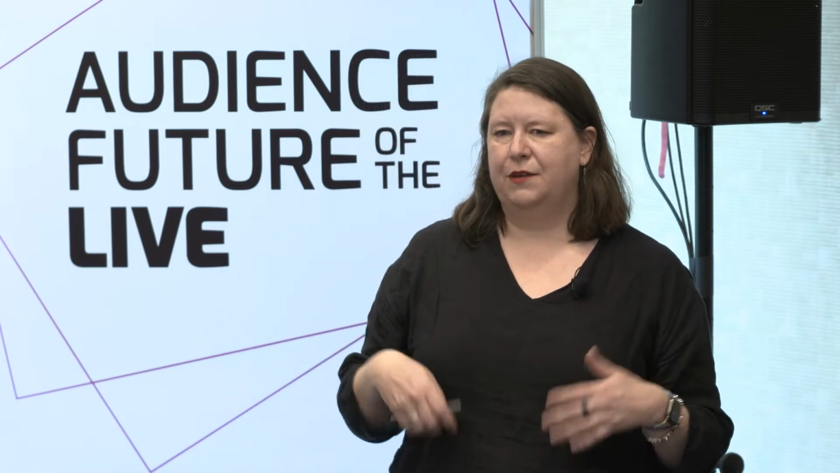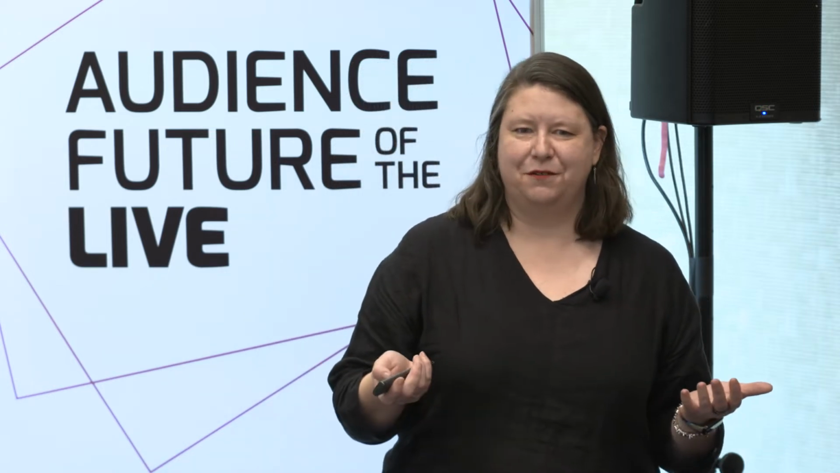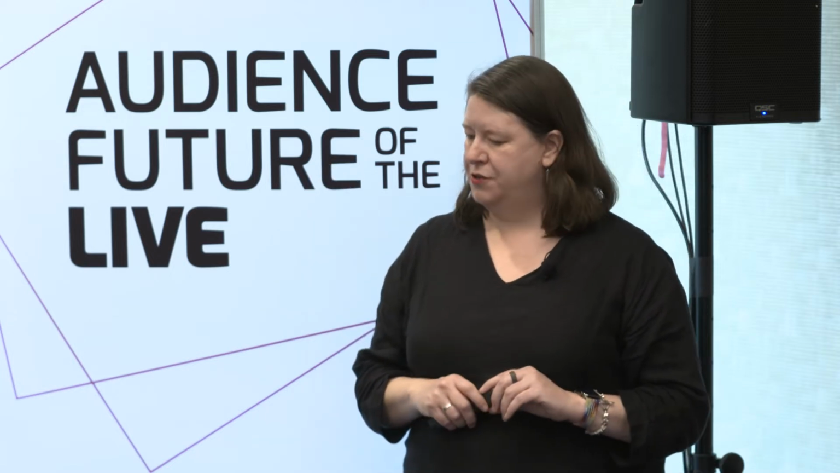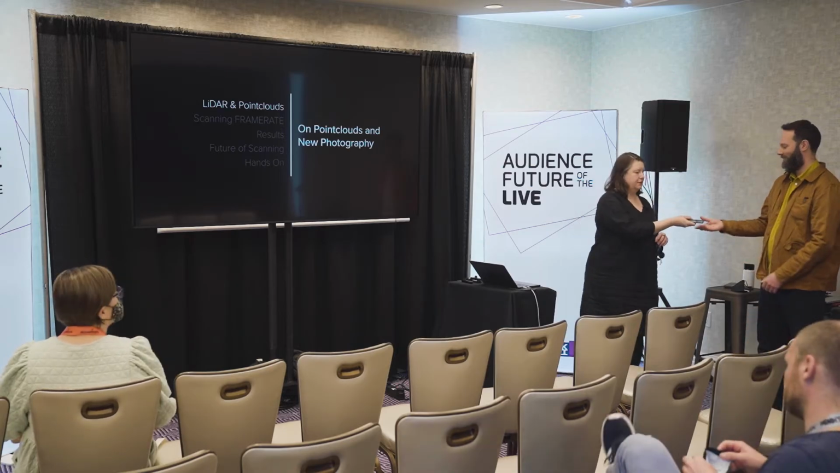Finally, we want to give you a sense of how to scan. And so we're going to show you some scans from iPhones, and then we're going to let you get hands-on and make some scans yourself. So if you haven't made a point cloud before, today's your day to make your first one. So I'm going to hand off to Will. Thank you.